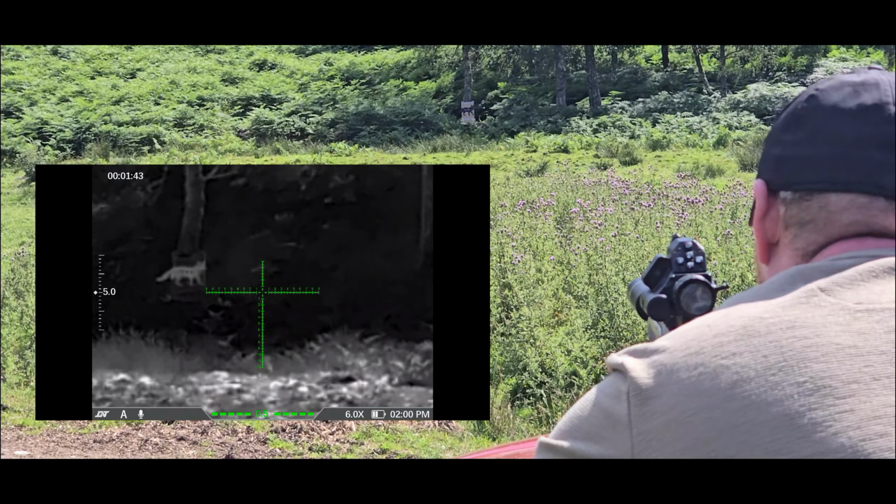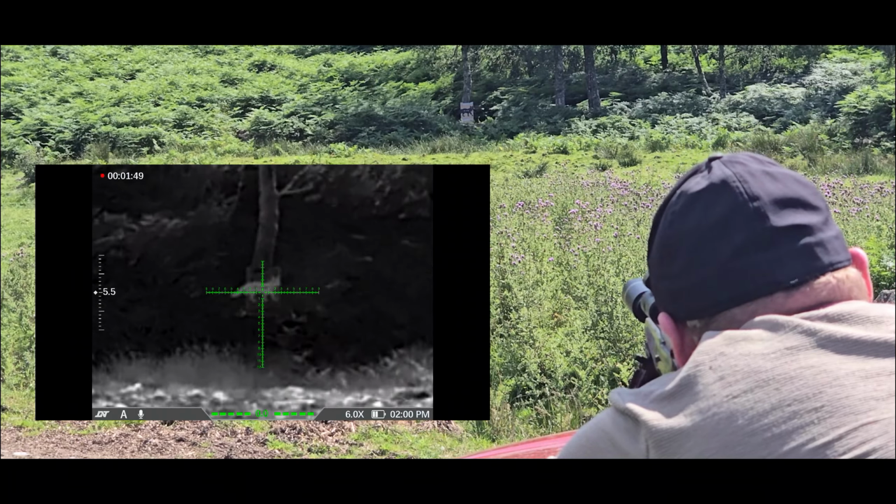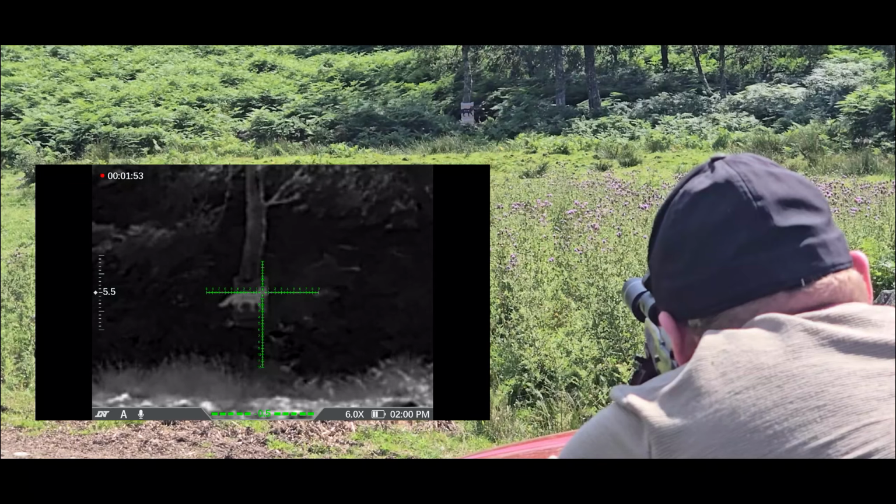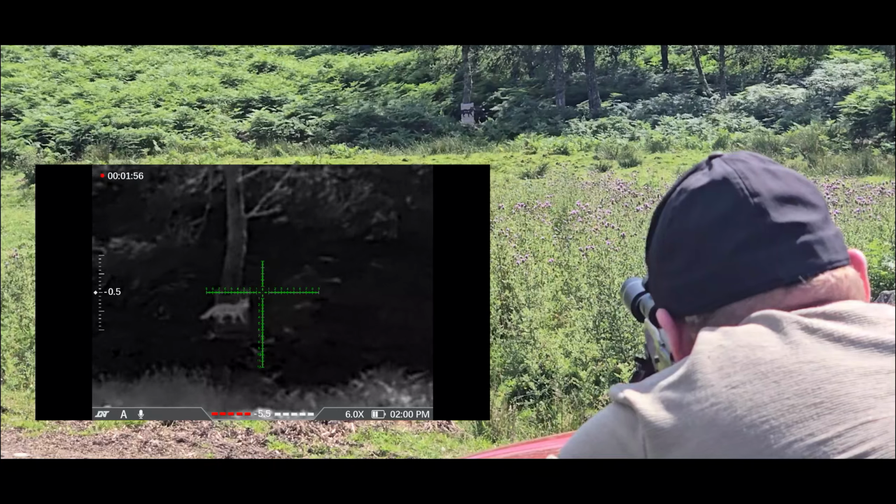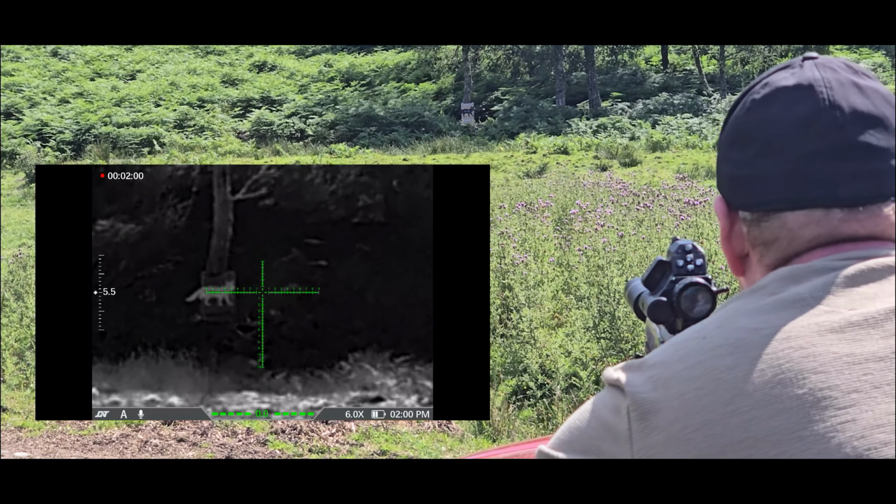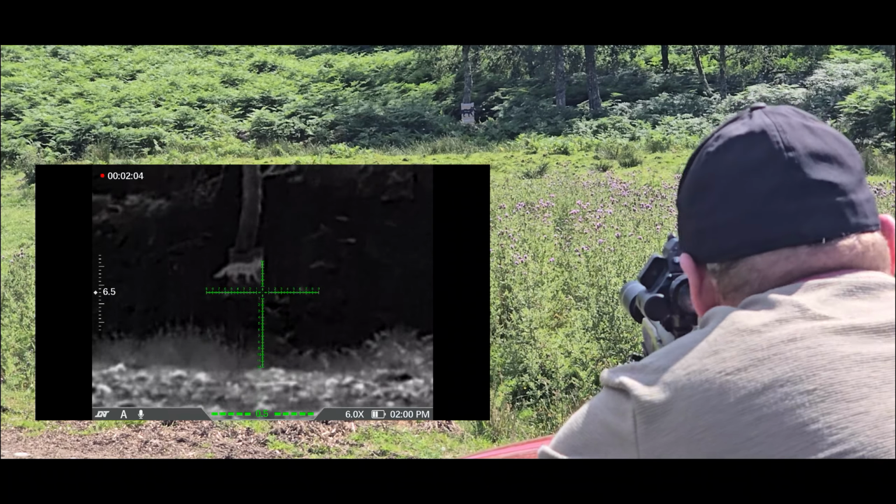Must have had a moment. So I'm doing this on thermal mode, which is not ideal in this heat, but let's see.